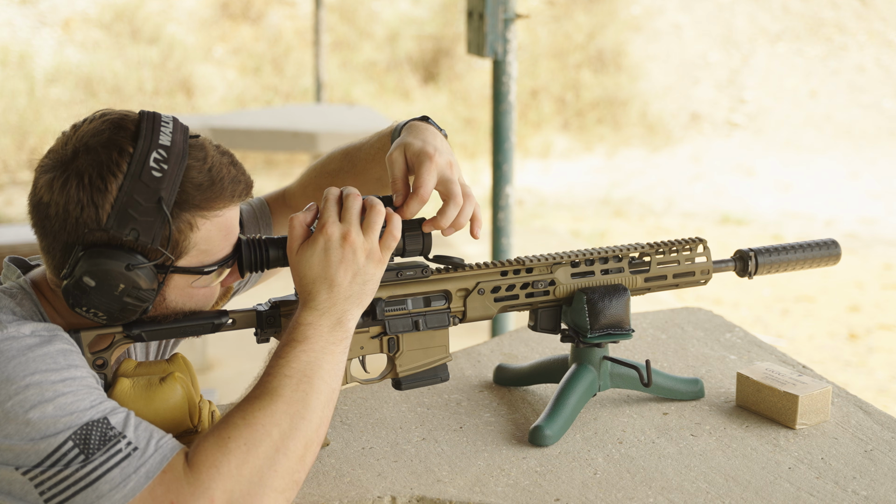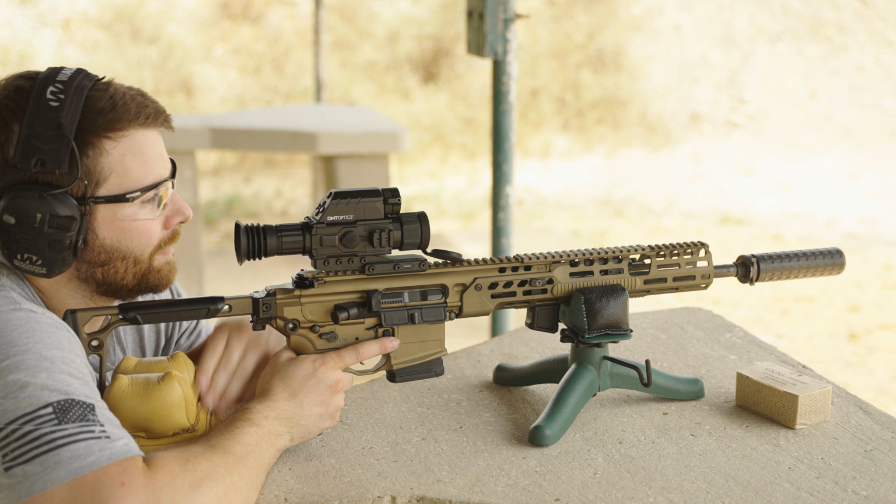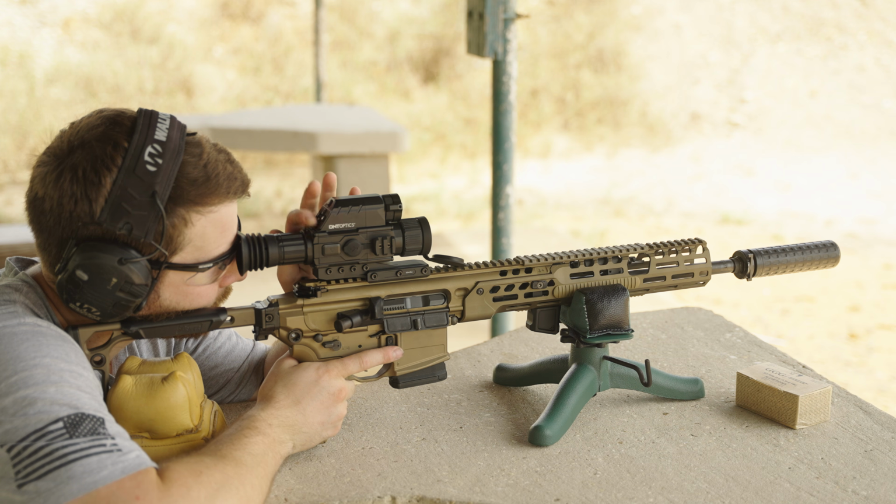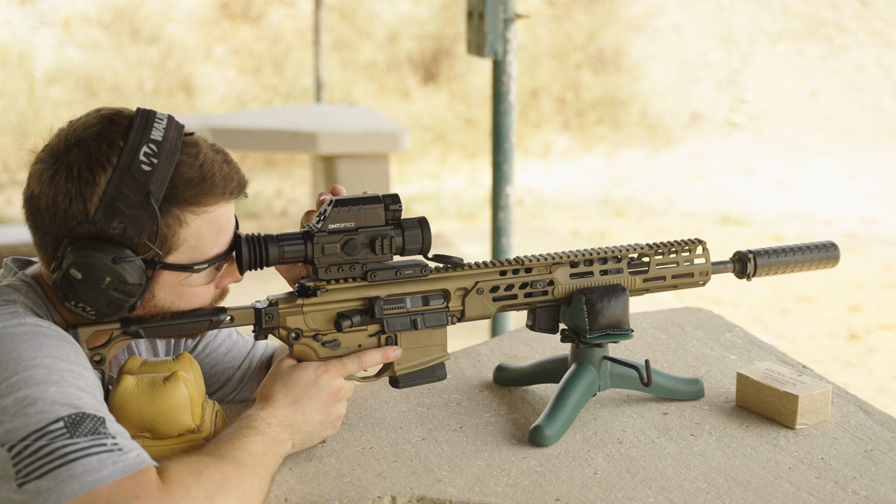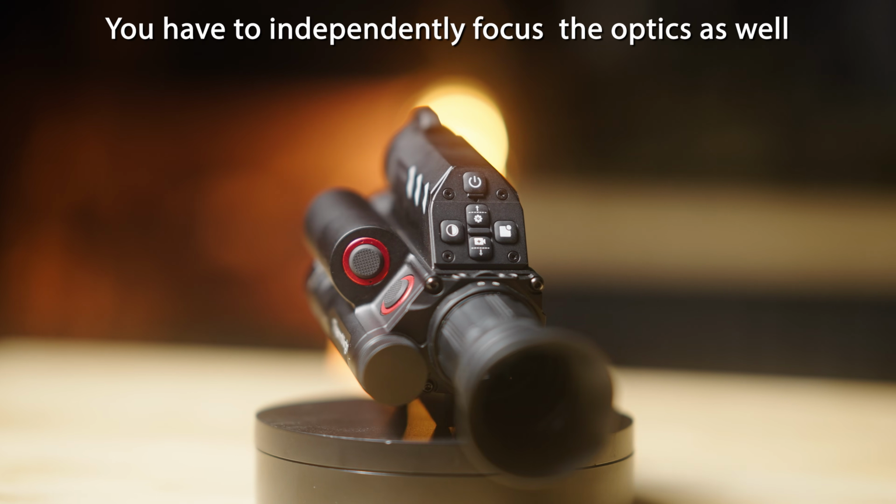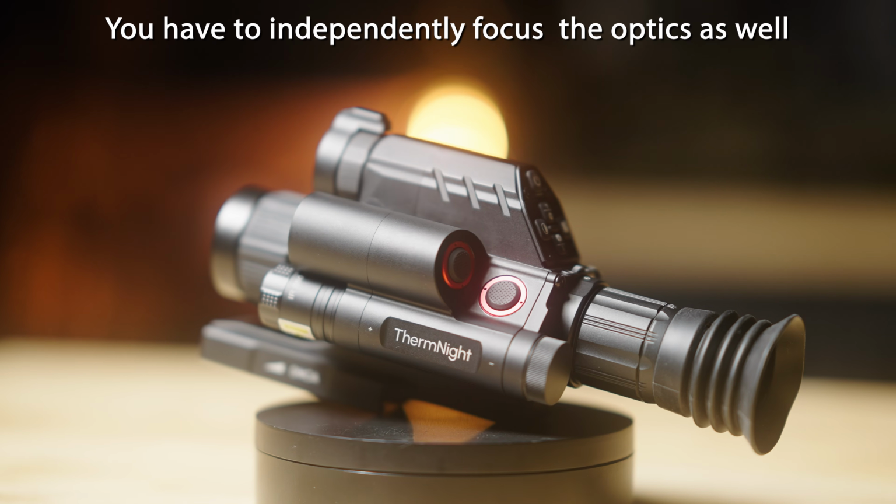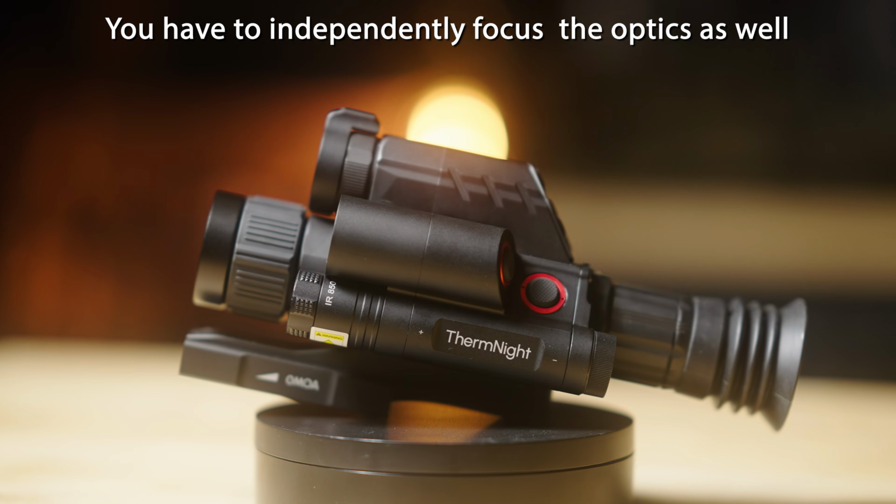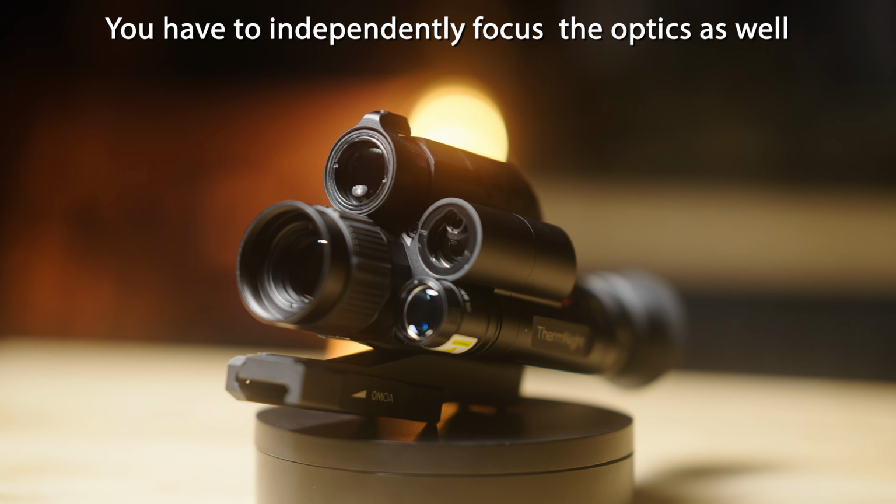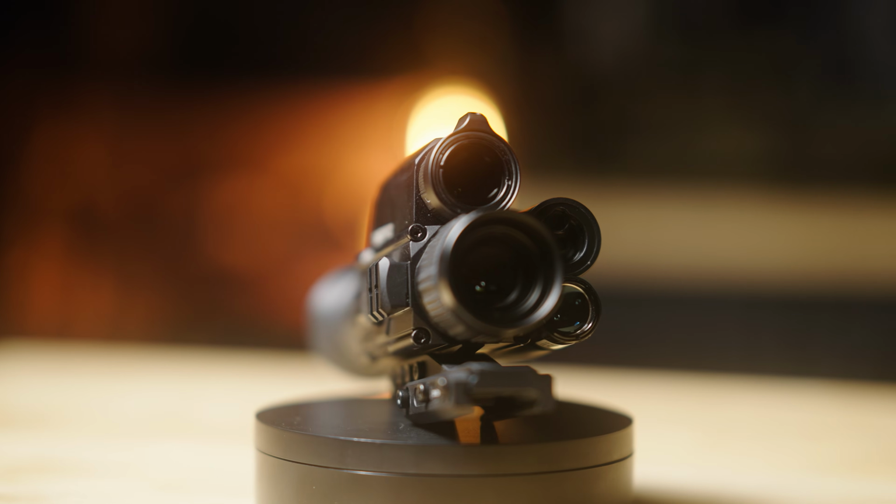My only nuance to this, and take it with a grain of salt because it's really not at the fault of the optic, but since there's so many features built into this optic, there was absolutely a learning curve. There's a lot of buttons. You have to independently zero the thermal and the digital side of this optic. Obviously, it's 2 different optics. It would be cool if somehow the AI on board would just keep it co-aligned based on one or the other, but you do have to manually do that as far as I'm aware. It does have an app. The app did work for me fairly well once you get it figured out.